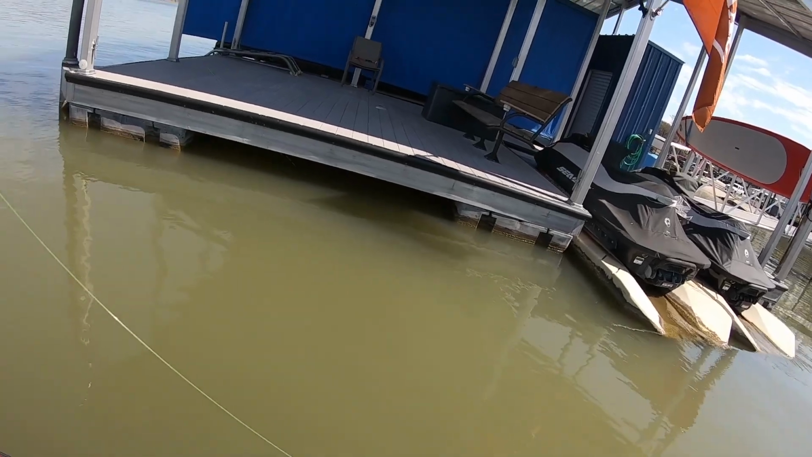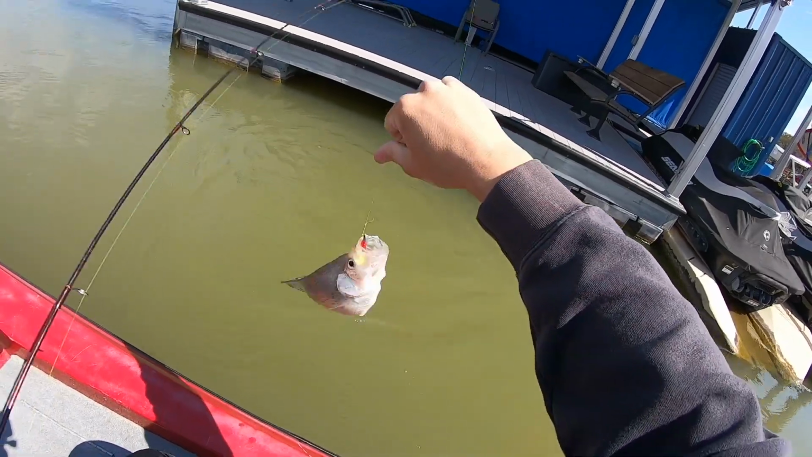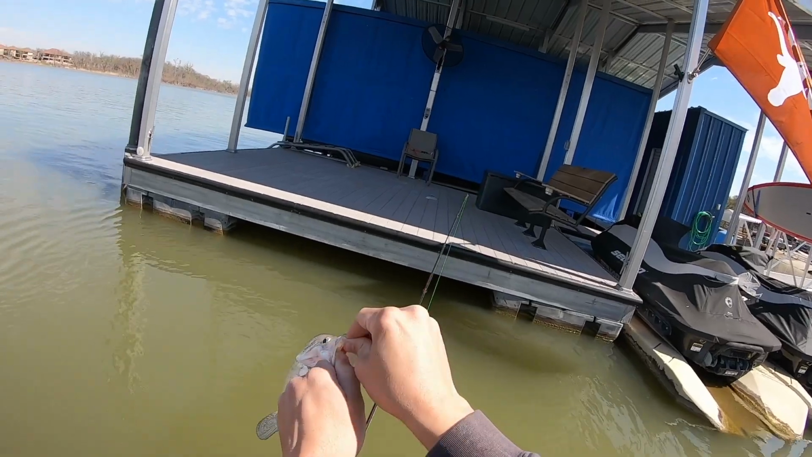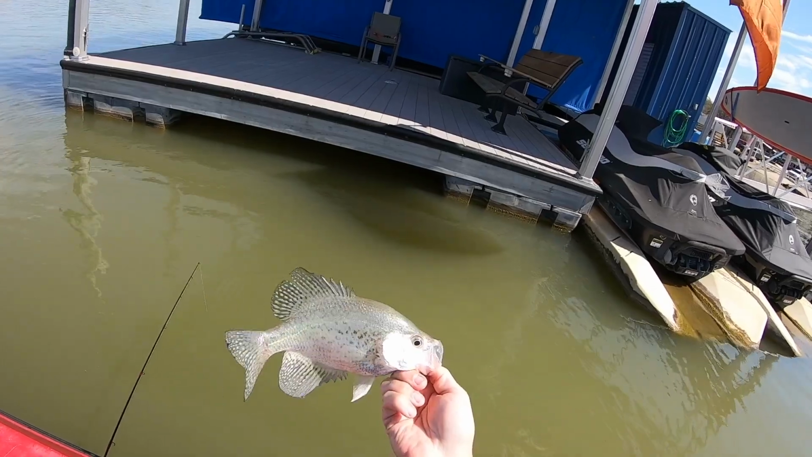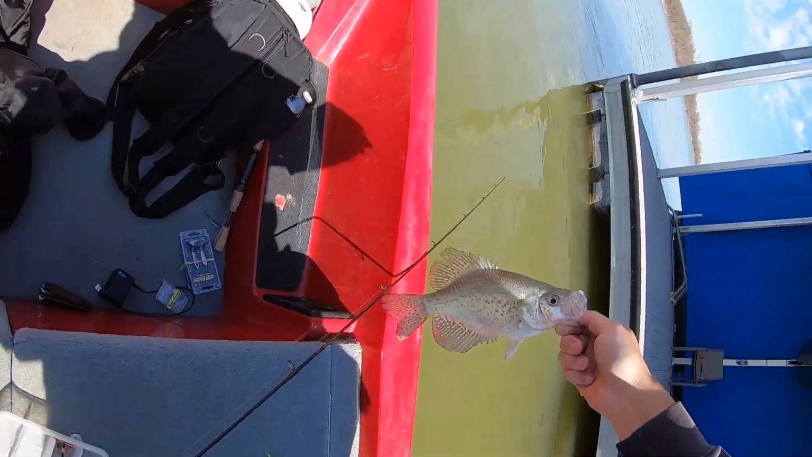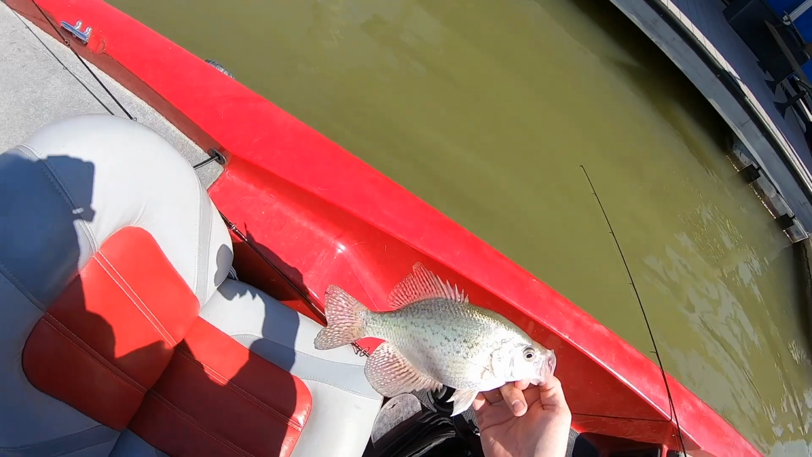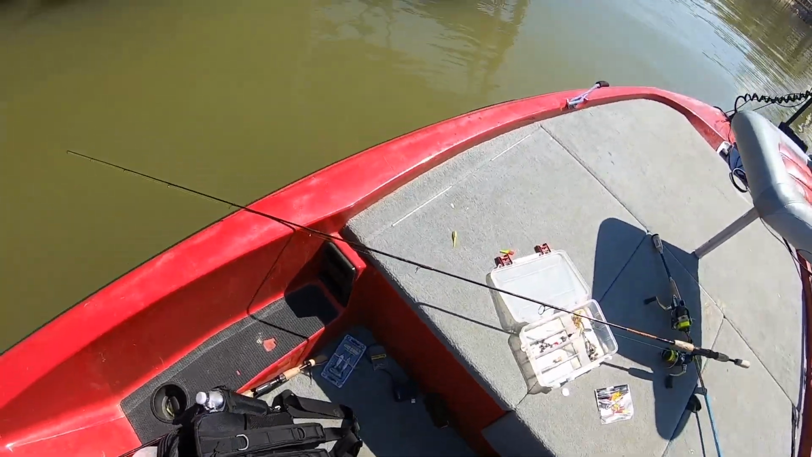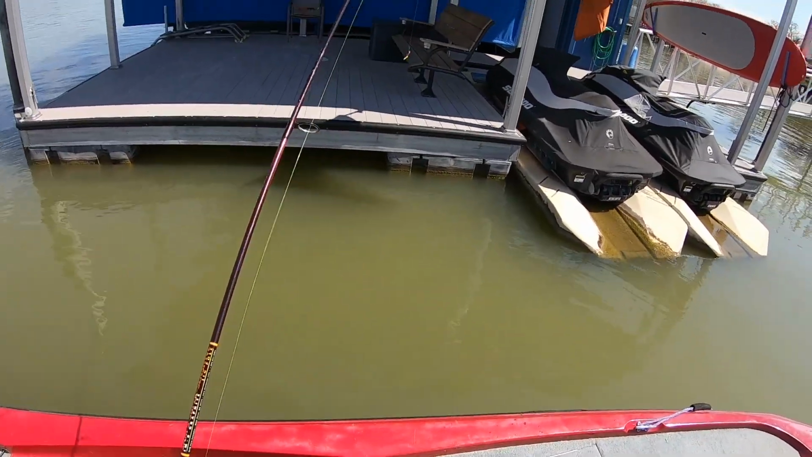Is that a fish? No way, dude. That's a fish, look. Nice one. Sweet. Man, look how bleached out that fish is. It's a fat female right there. She's full of eggs. Man, I'm gonna throw some in here, see if we can catch some. Man, that's a pretty fish. It's a 10-incher. Nice one. Okay. So those are crappie for sure. Okay. Maybe that'll get them going a little bit.